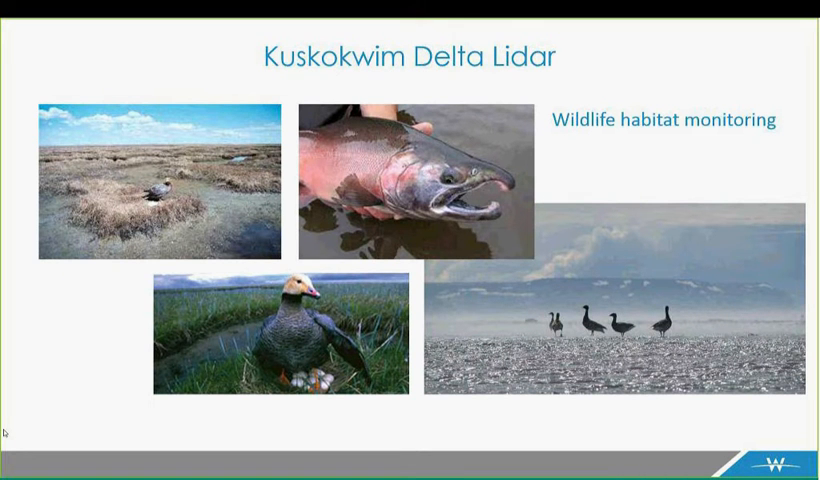Another thing of importance is wildlife habitat monitoring. The Delta is home to the Yukon Delta National Wildlife Refuge, and it's one of the largest concentrations of waterfowl in the world. This data will be used to understand the waterfowl habitats and predict future movements as well. In addition, understanding the permafrost melt and where the water is draining into the streams is important because through permafrost melt, higher concentrations of minerals can empty into the streams, and it can basically change the chemistry of the water and have an impact on the fish migration patterns as well.